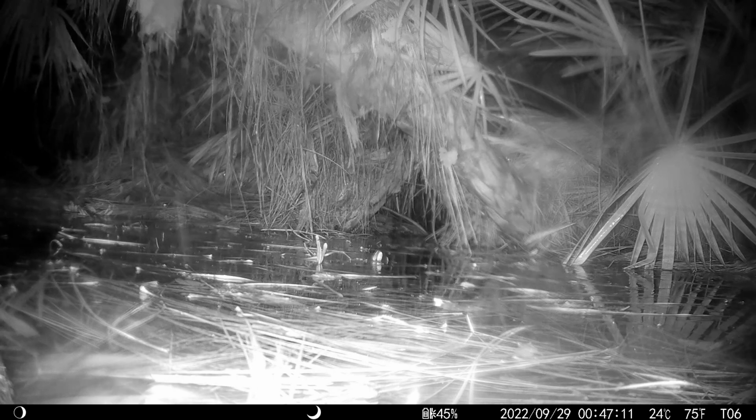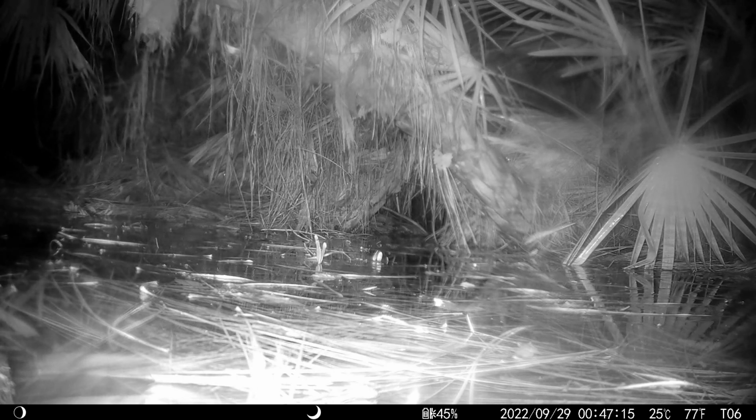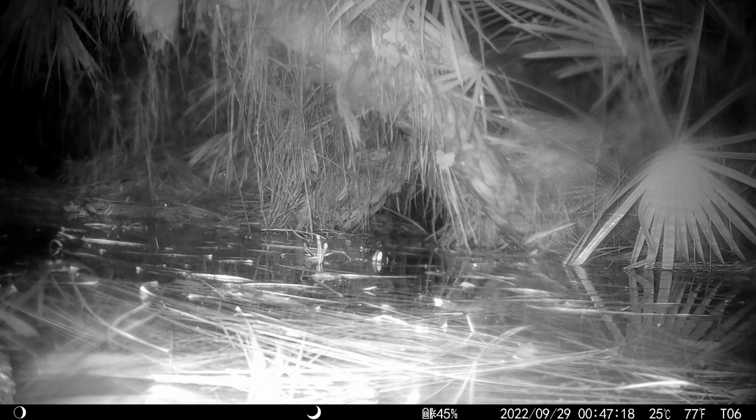On video number 215, recorded at 12:47 a.m. on the 29th, the wind and the rain are starting to pick up as the center of Ian approaches.